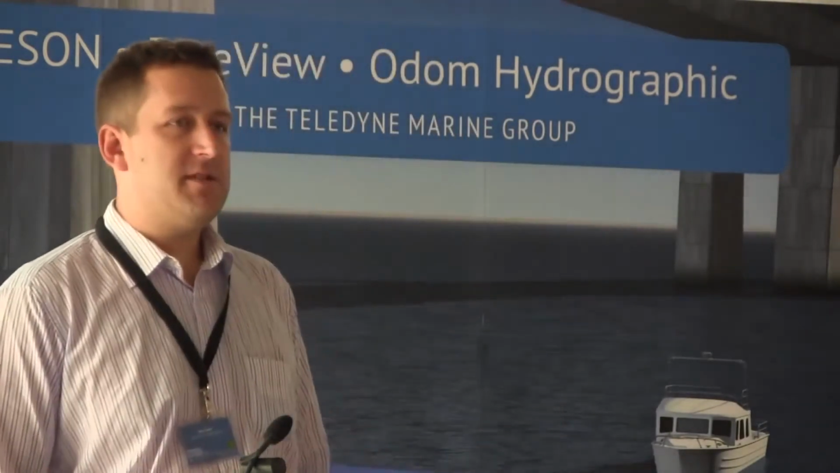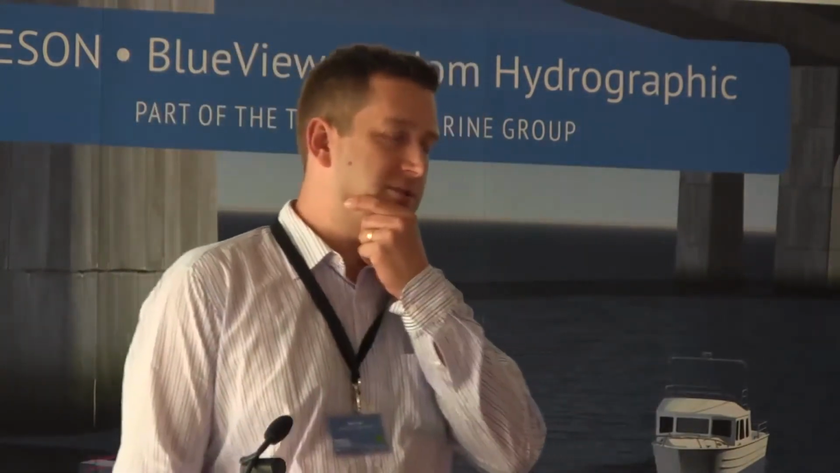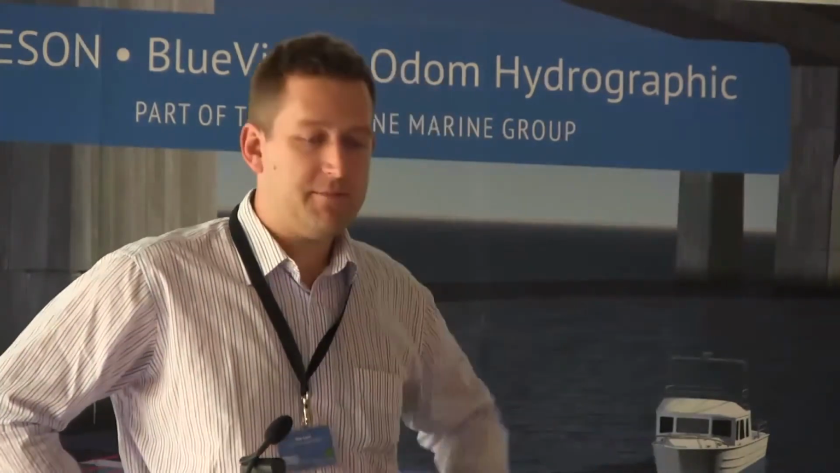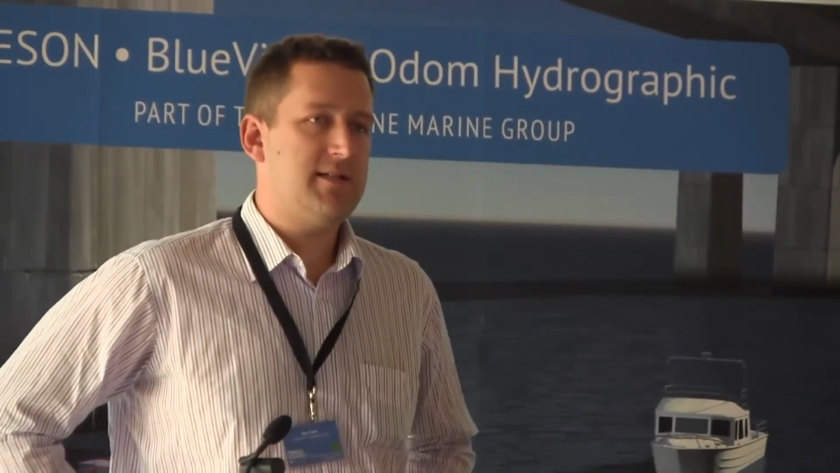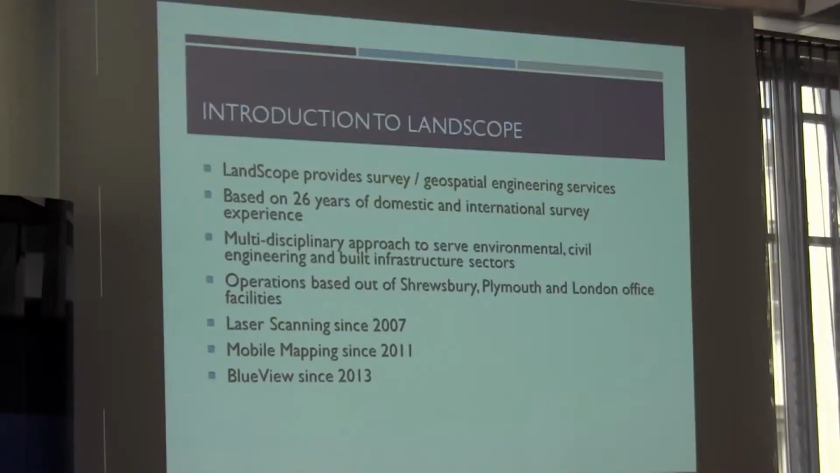And so we've been laser scanning since 2007. We originally got the Leica scan station, which is a bit old and clunky now, but it still does the job. We have newer scanners since then as well. We were mobile mapping since 2011. We were the first company in the UK to get one of the Topcon IPS2 mobile mapping systems, and I'll touch on that as well. And then we've been using the BlueView, the BV5000. We did some trials last year, and we've recently invested in one. So we'll talk about that as well.